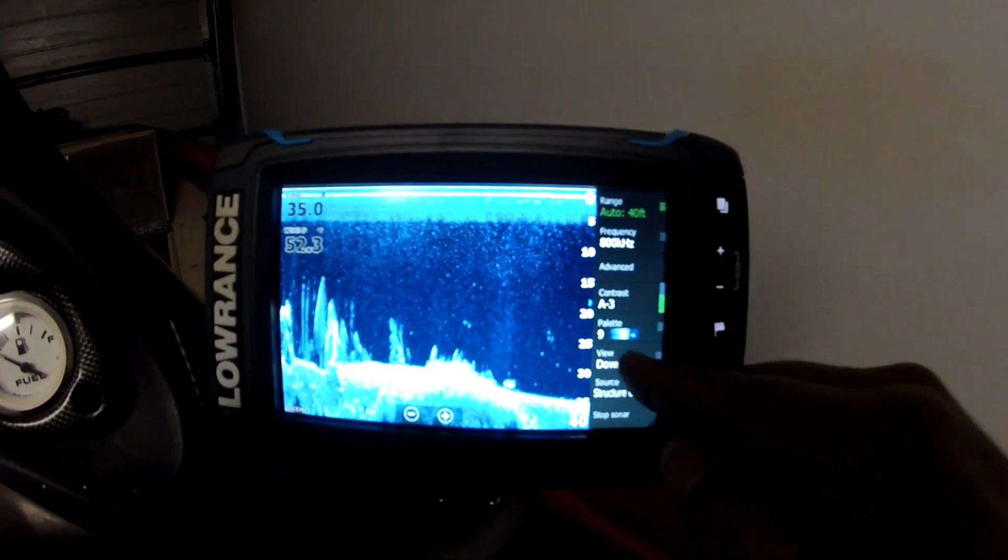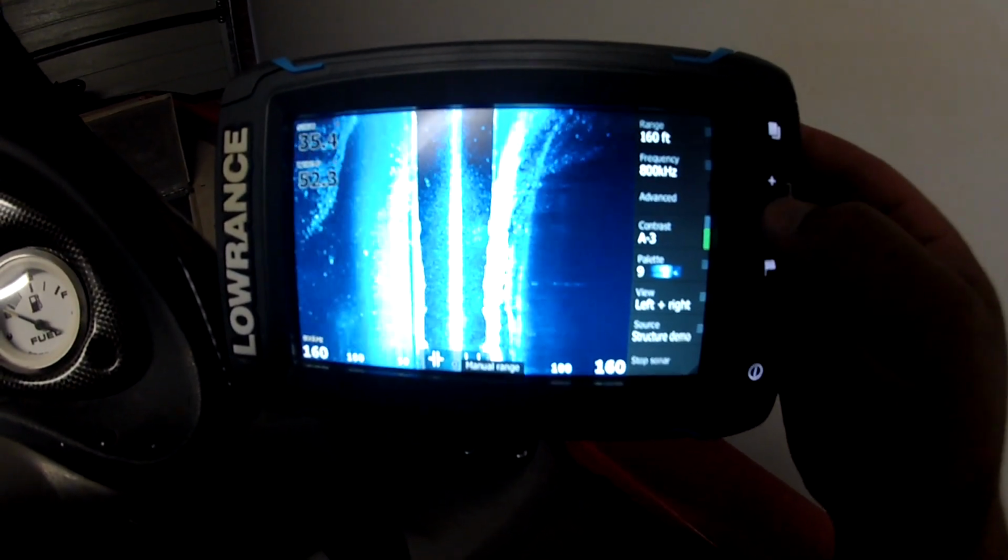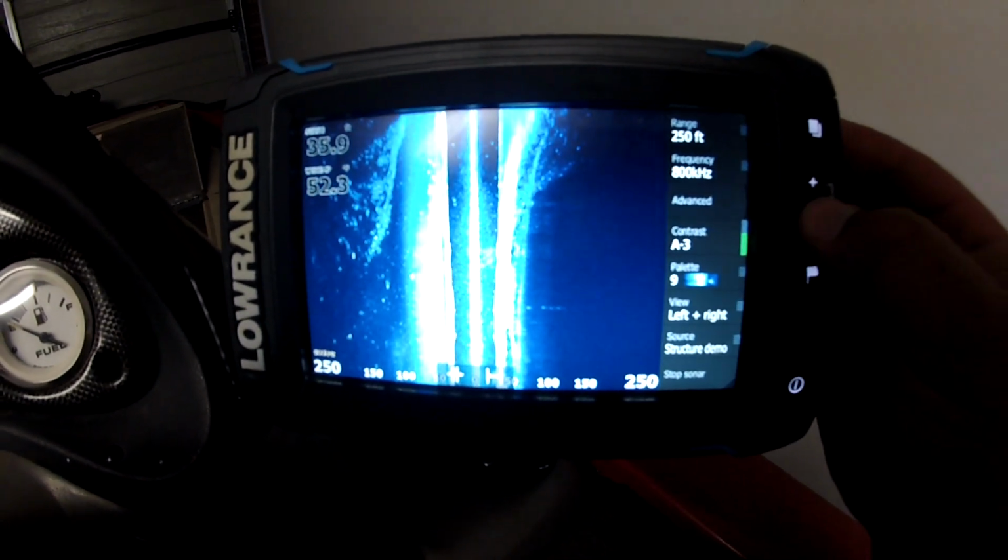Let's talk about left and right view now. Okay, keep the range to normal. You can see as I press zoom in and zoom out, what happens.